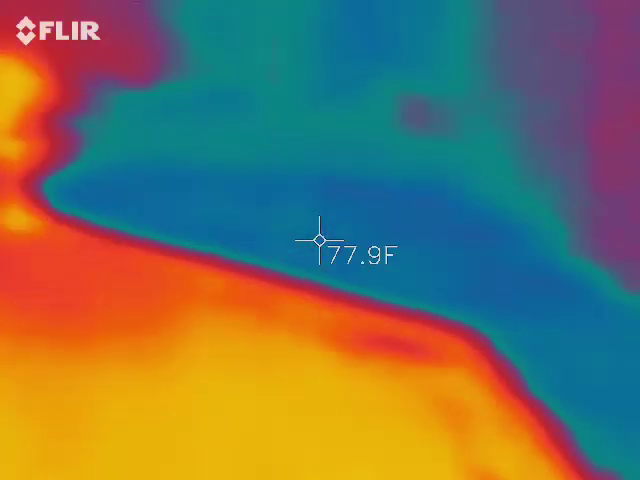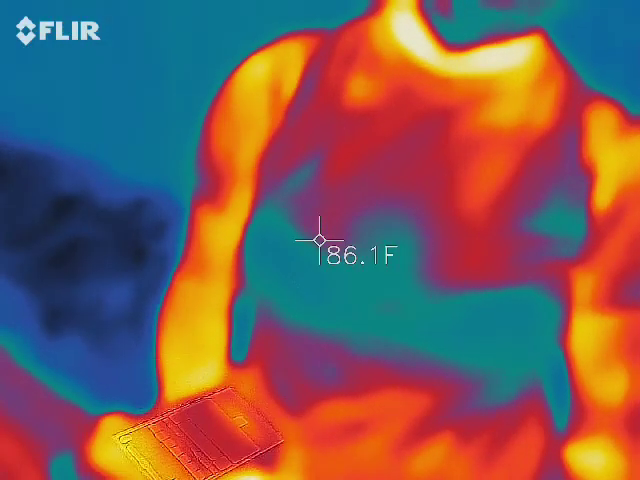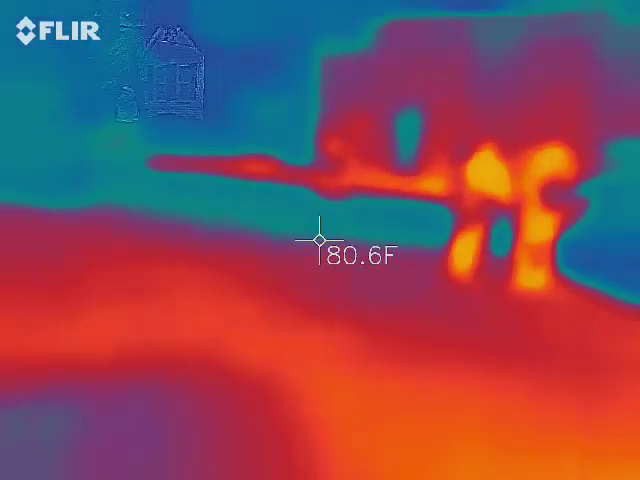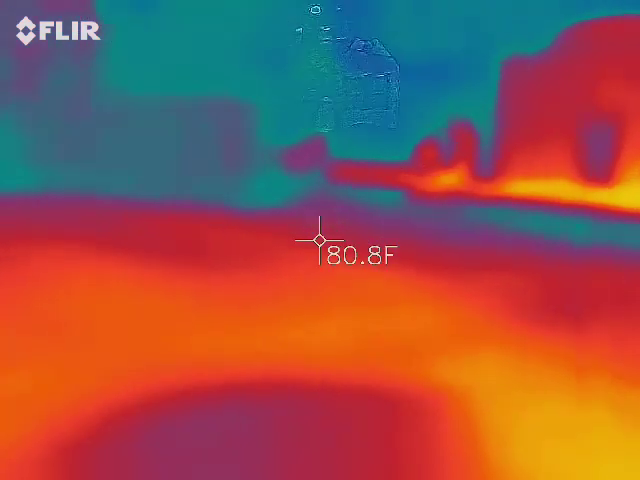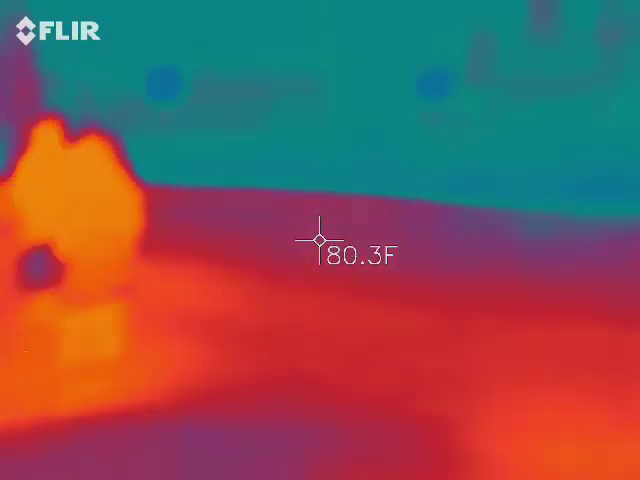If somebody farts, you'll be able. I can see your tits. Nice. I can see exactly. That's definitely not what I'm saying.